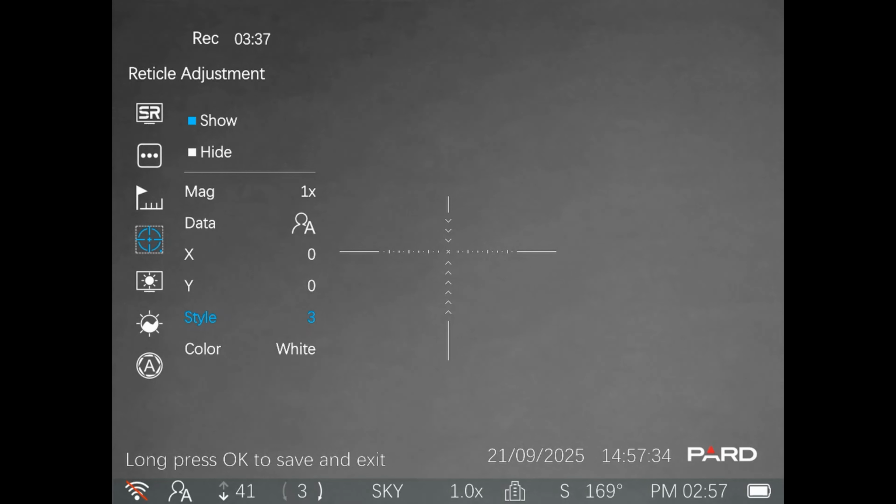This one, definitely not a fan of. I don't even know what you're going to call that. And that one's quite good too if you're just doing point and shoot type stuff. And then back to my favorite one.